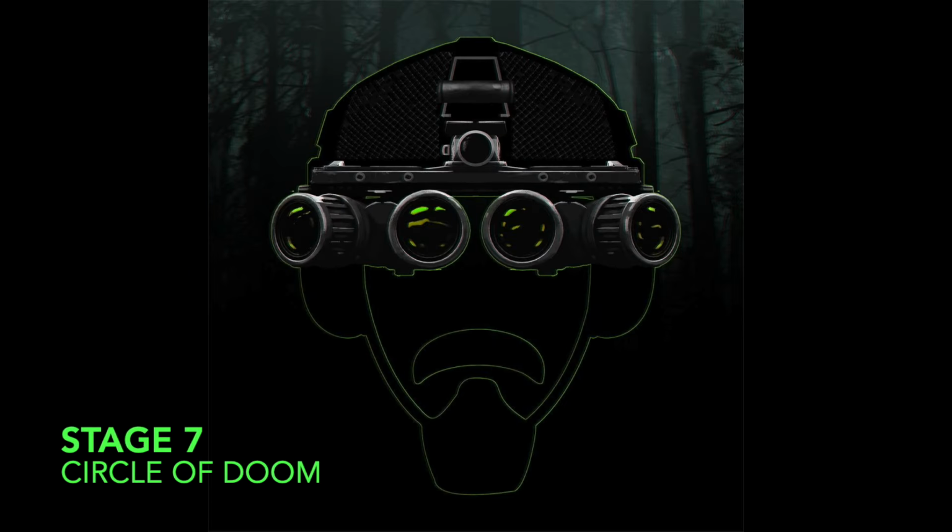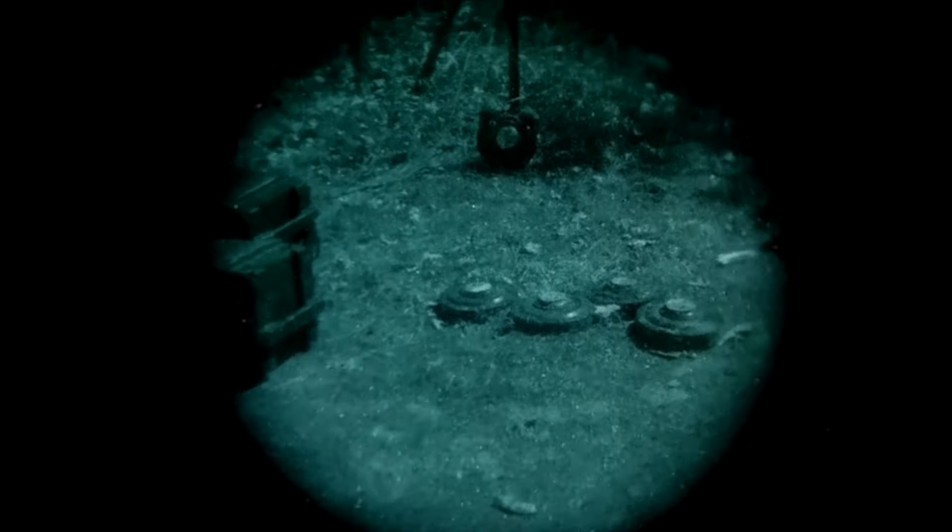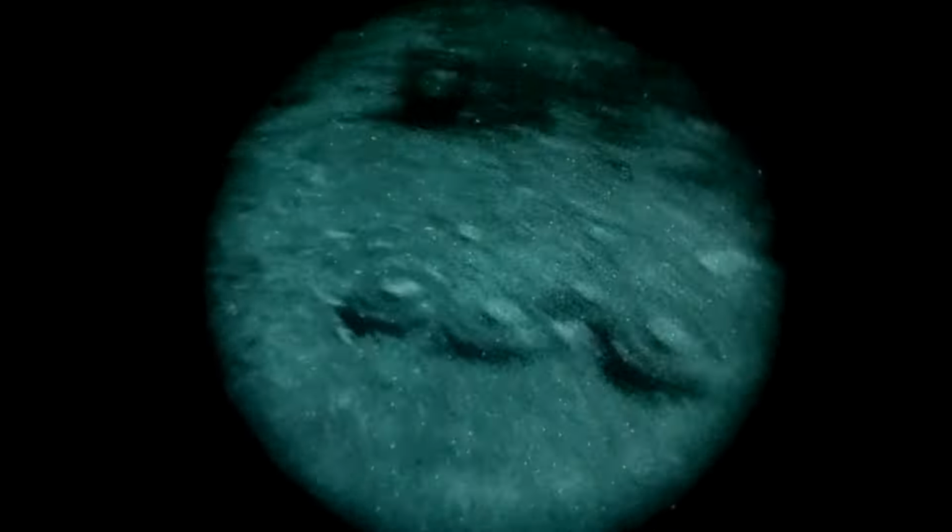Unload. Shoot. Now we are at stage 7, the Circle of Doom. Here you're going to see the RO shoot it on the first stage of the RO match, and you're going to see it shot the way it was intended to be.